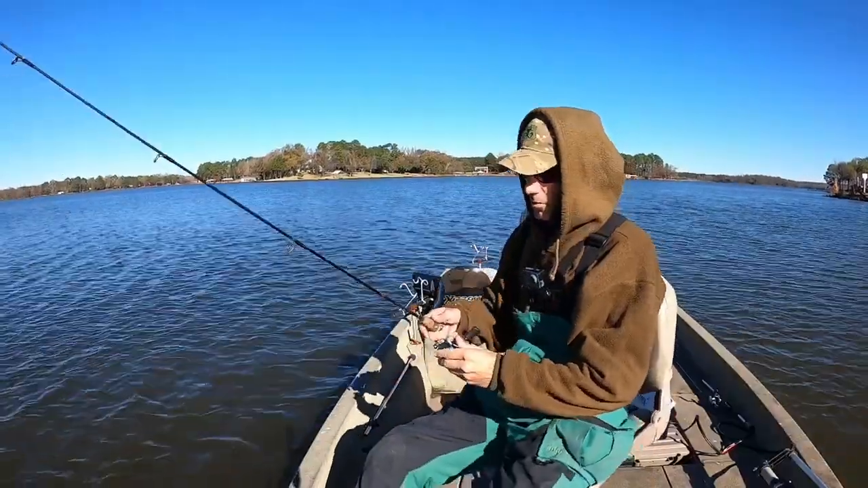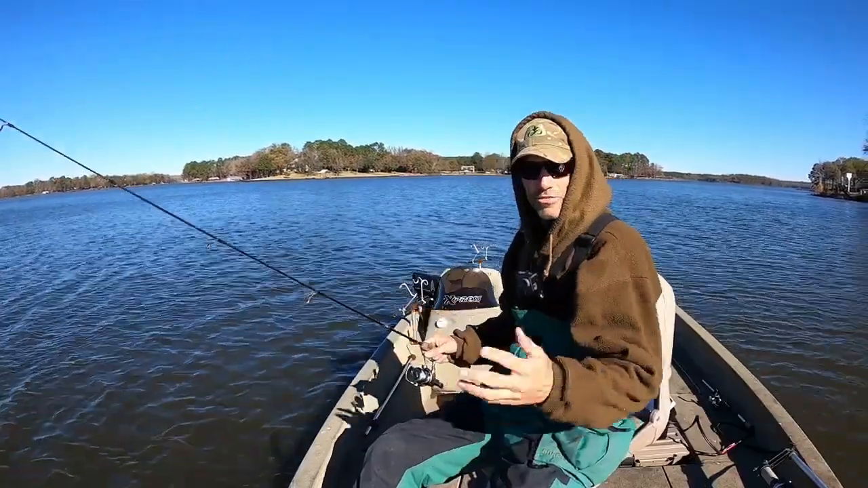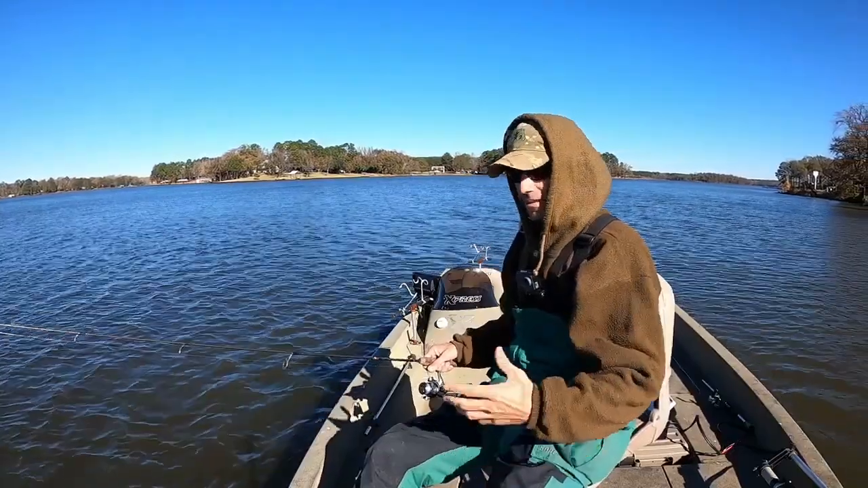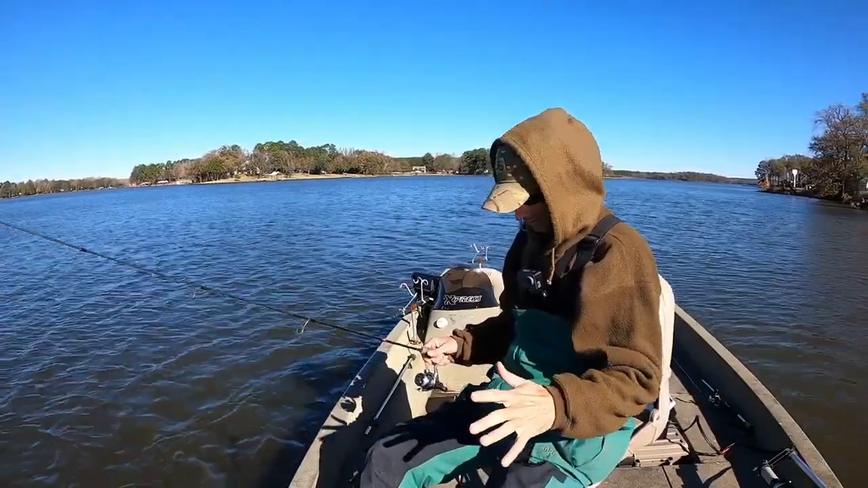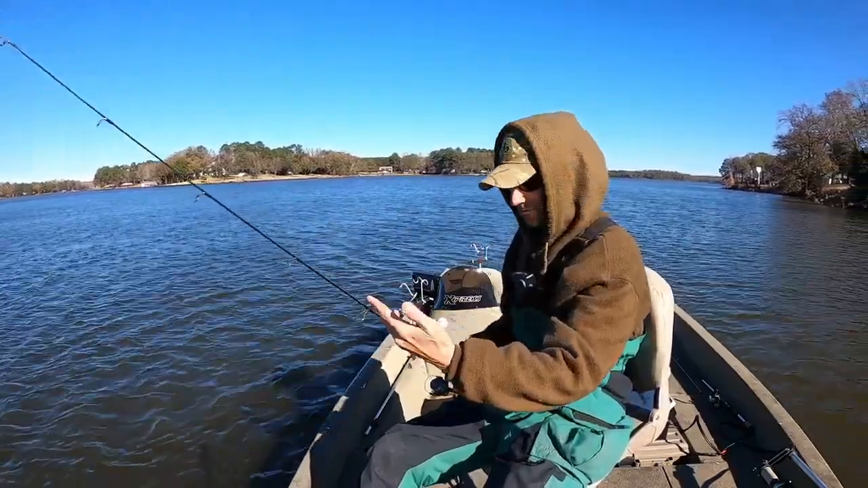All right, so what I'm gonna do is I got a general idea of where the fish are located. I'm not going to be able to see on any depth. I don't have anything to check that out. I have no electronics of any kind, so I'm just going to have to cast around and drag around and see what I can find.